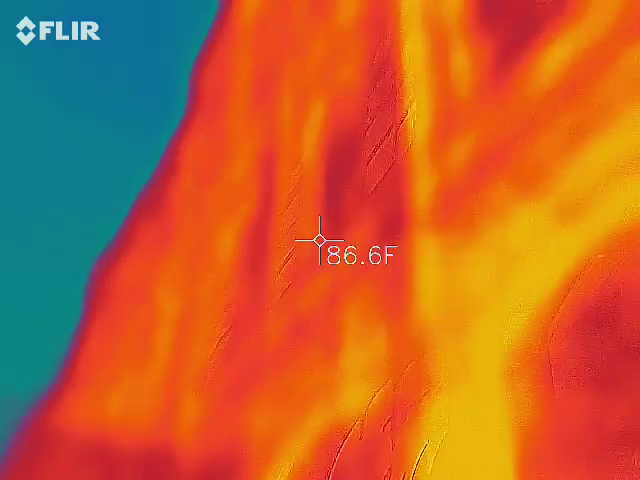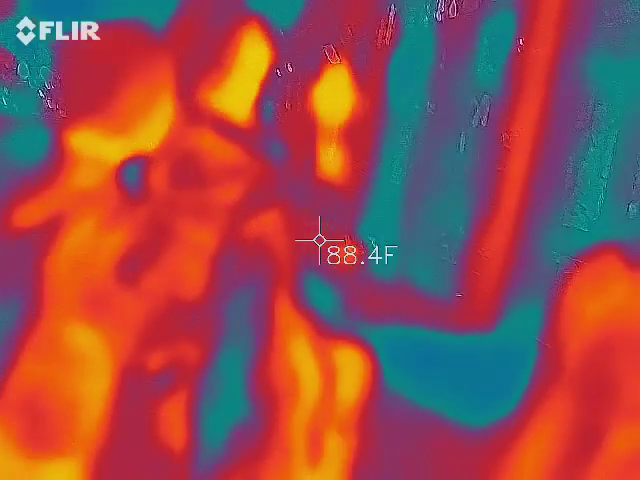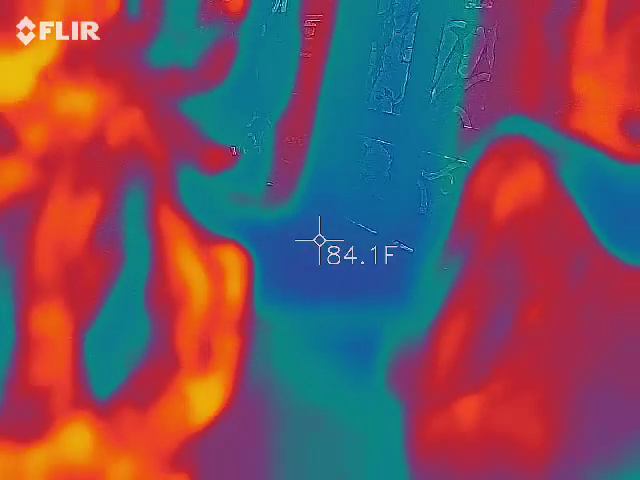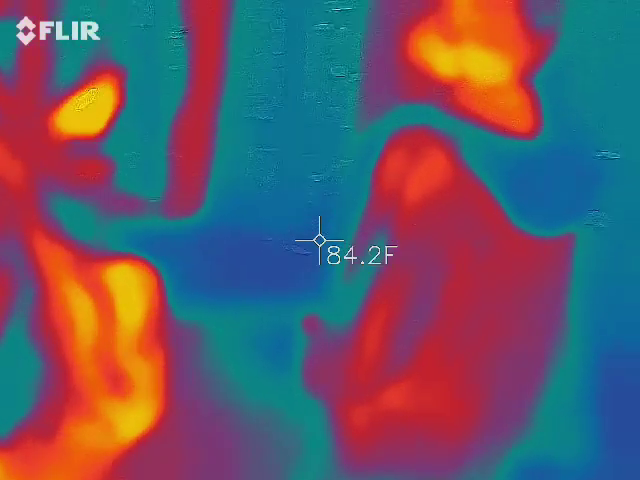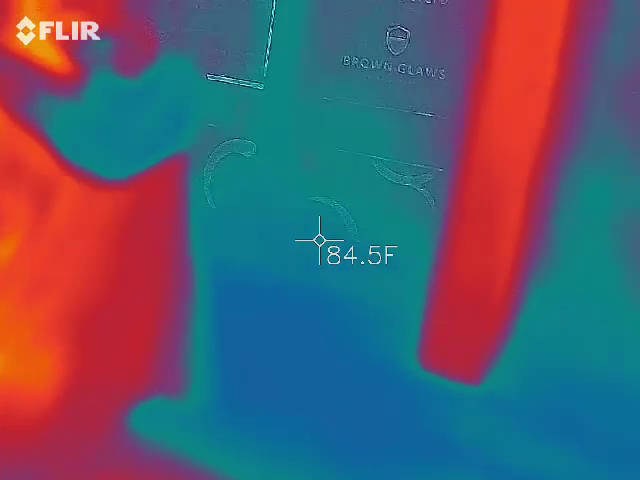So some nights we actually get a 25 to 30 degree difference between the very top where I was just scanning and then down to the next window. We get a 30-degree difference between the two. Tonight it's only about 5 degrees, which makes sense.